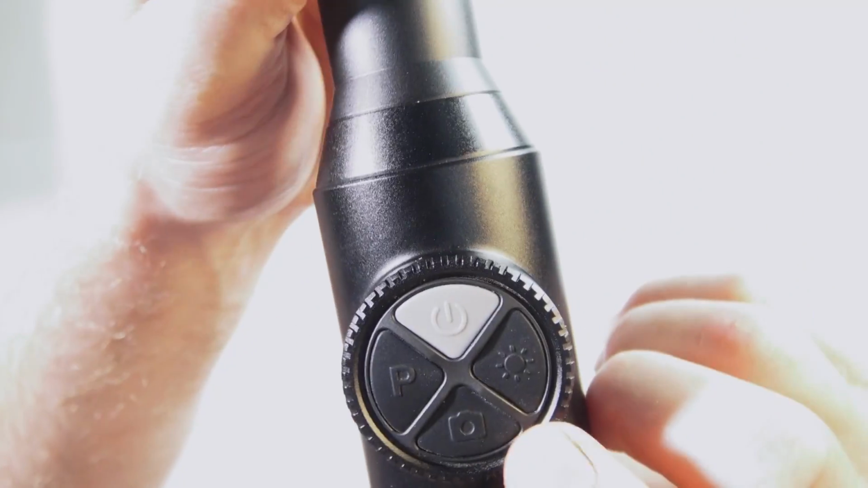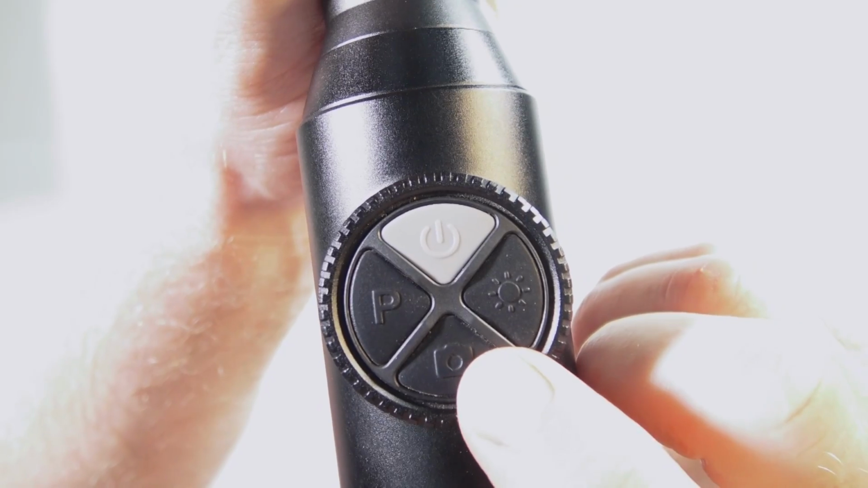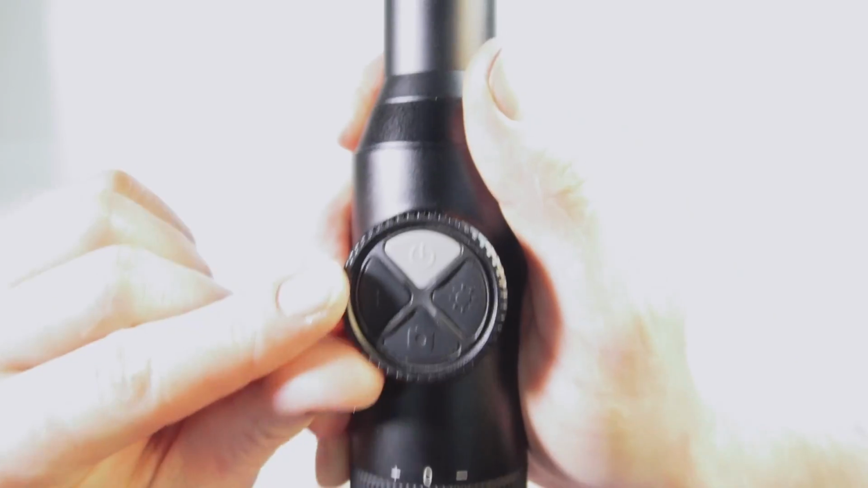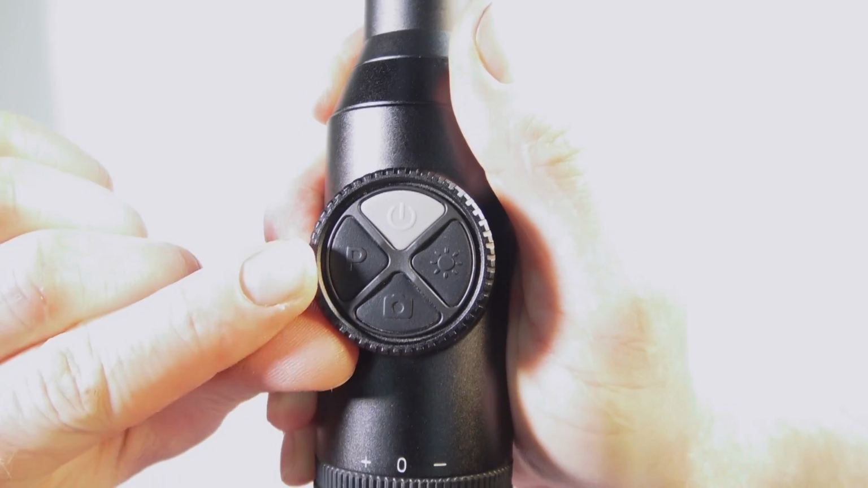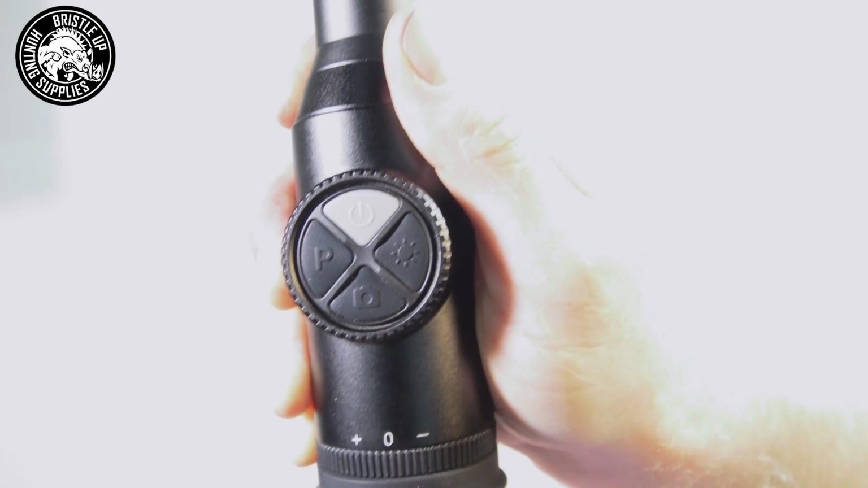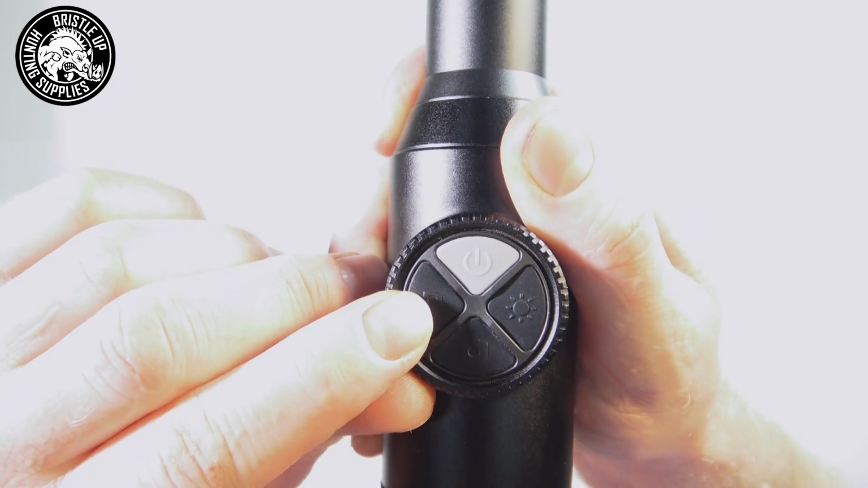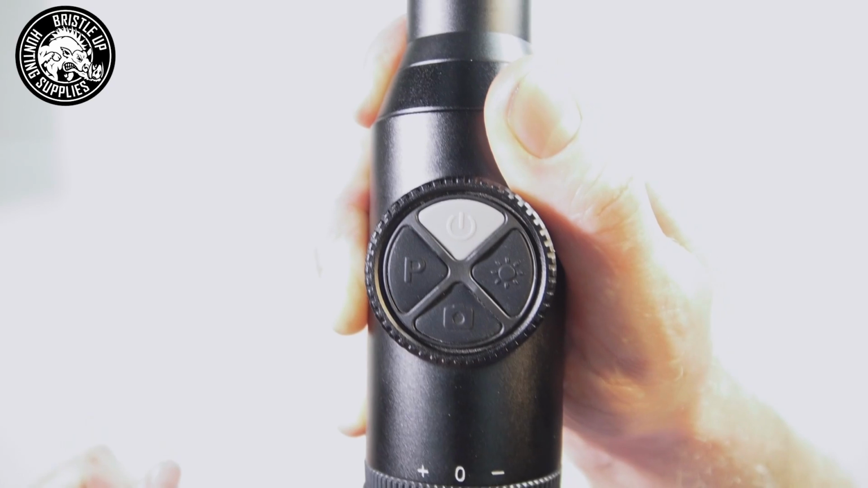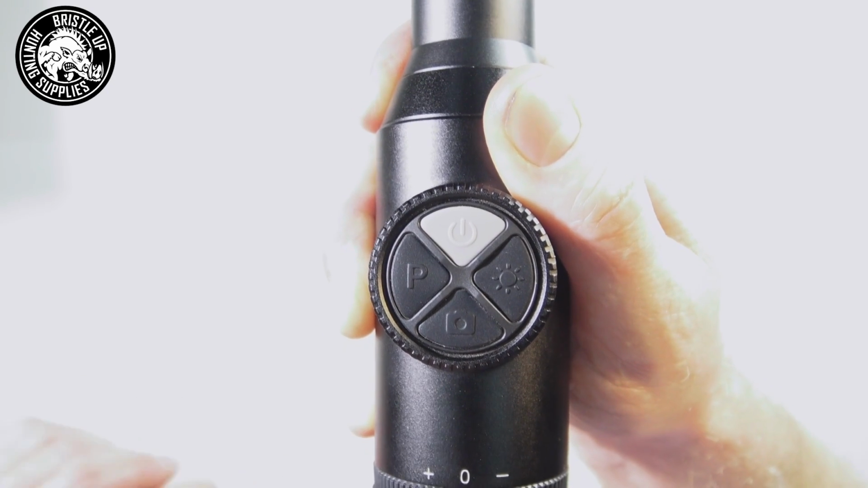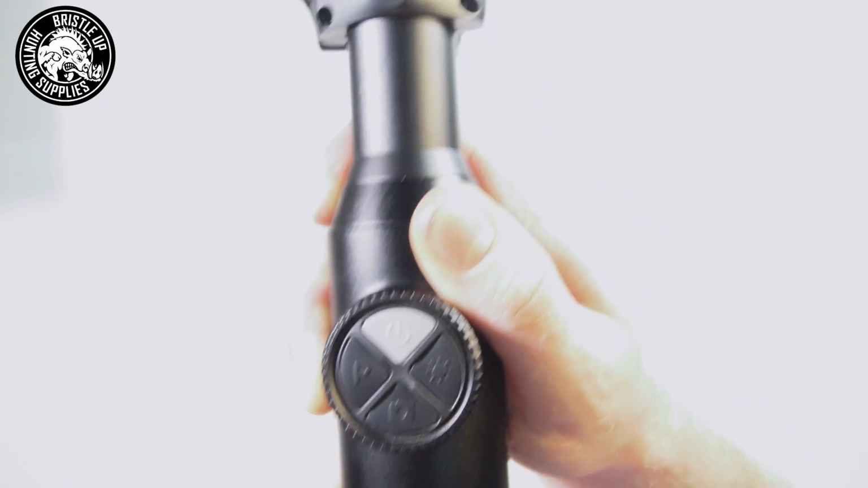Okay. Now we've got our record button here. Now if you single press this, it will take a photo, long press will start recording. Now on the other side here we have our palette changing button, so single press will change to a different palette. A long press on the palette button will engage the picture-in-picture mode, which will show a more zoomed in picture at the top of the screen.